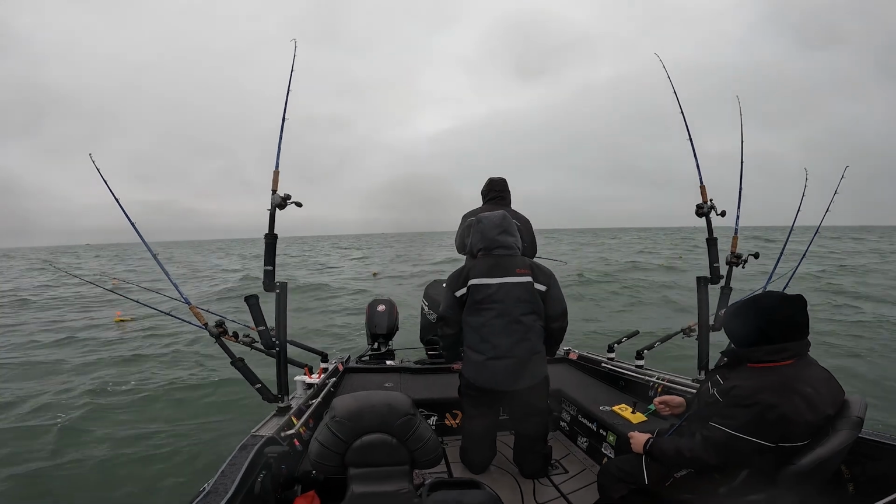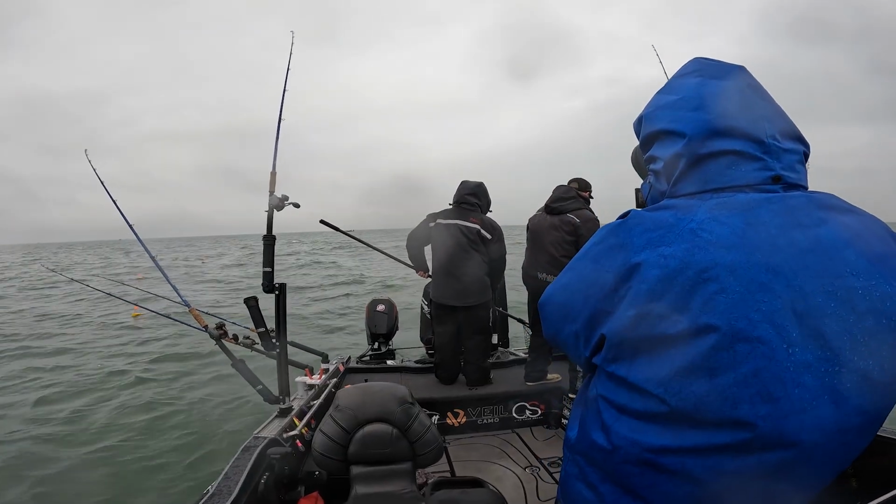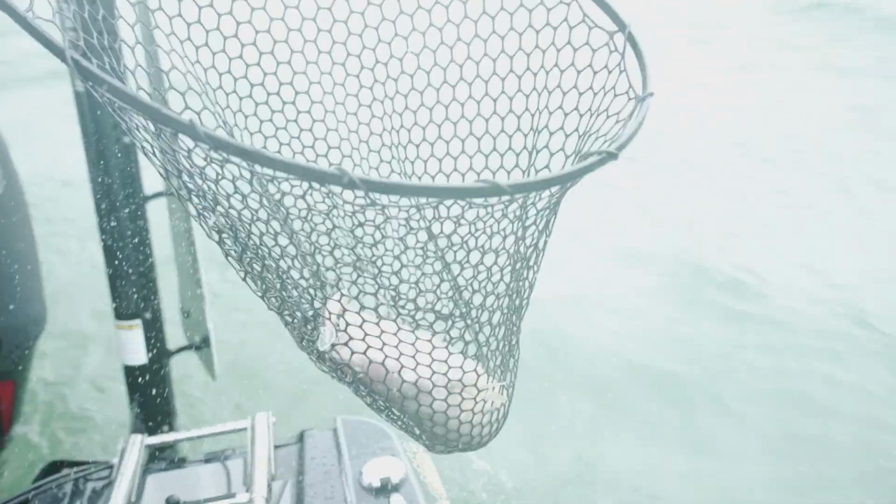I was in the process of putting on my chest cam. I think it'll be a decent fish, I think. Oh yeah, good head shakes. Wow, felt a lot bigger than that. Thing had some spunk.